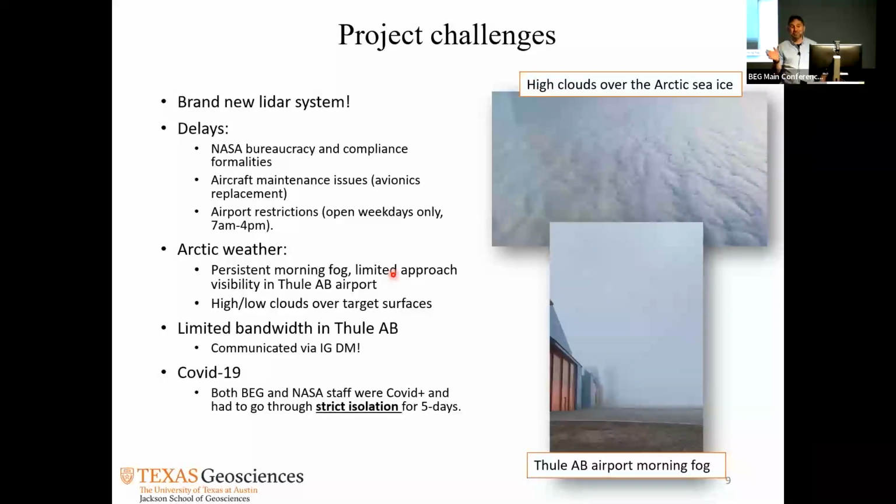Because that was really a challenge. Okay, so let's talk about those, exactly, the challenges. The first challenge was we had this brand new LiDAR system we had never used.